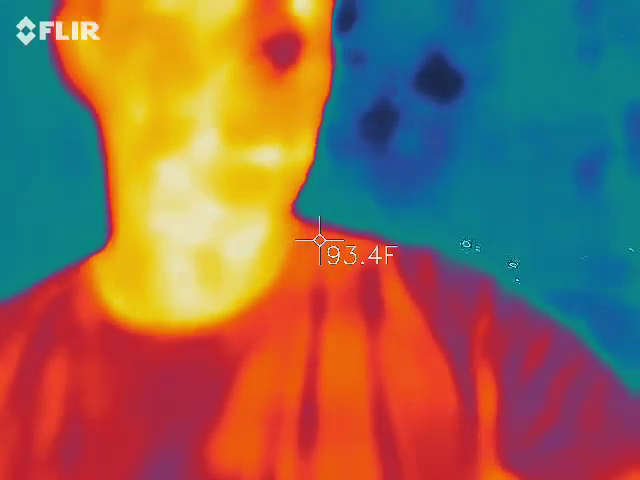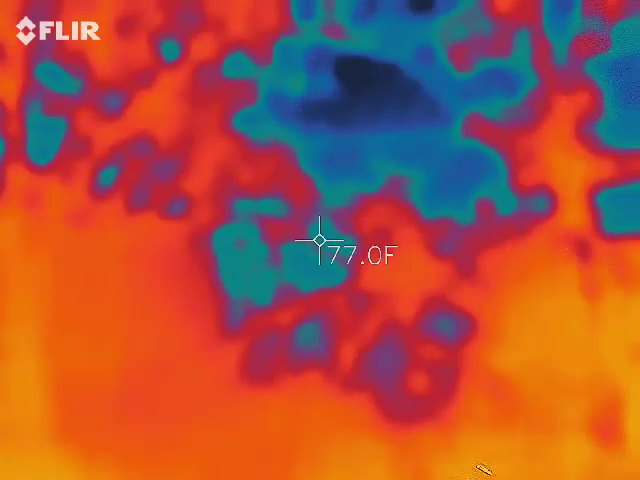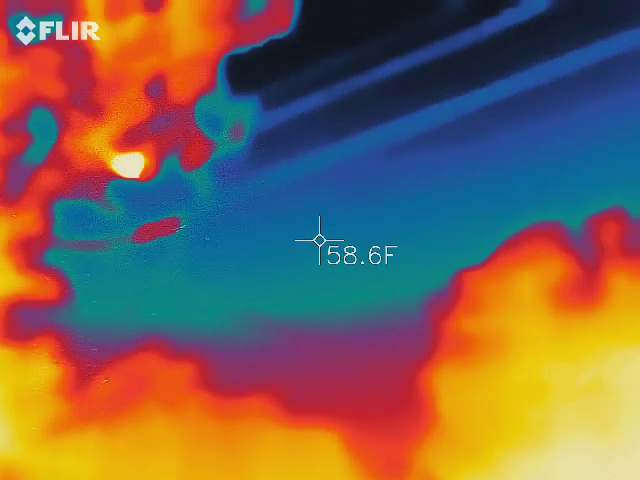Okay, so I'm going to take me out of the picture, and now it's going to fluctuate over to the trees above me that should be now red, orange, and yellow. Before they were blue and black. Does that make sense to everybody?